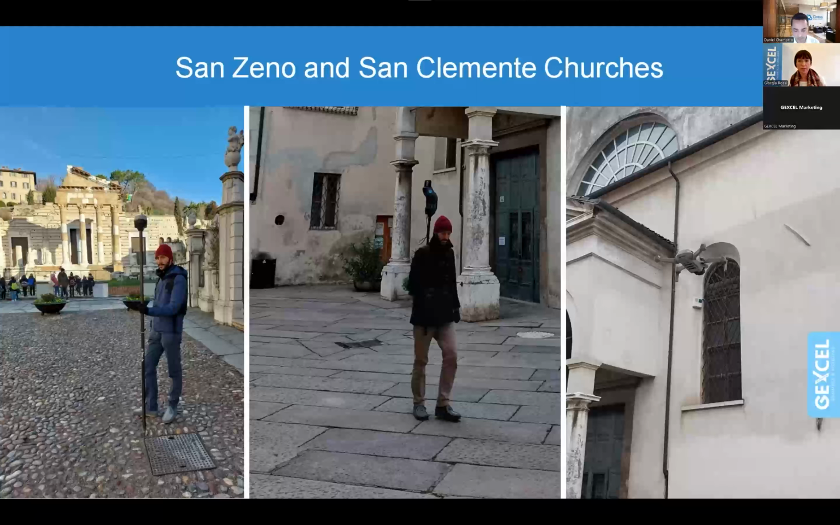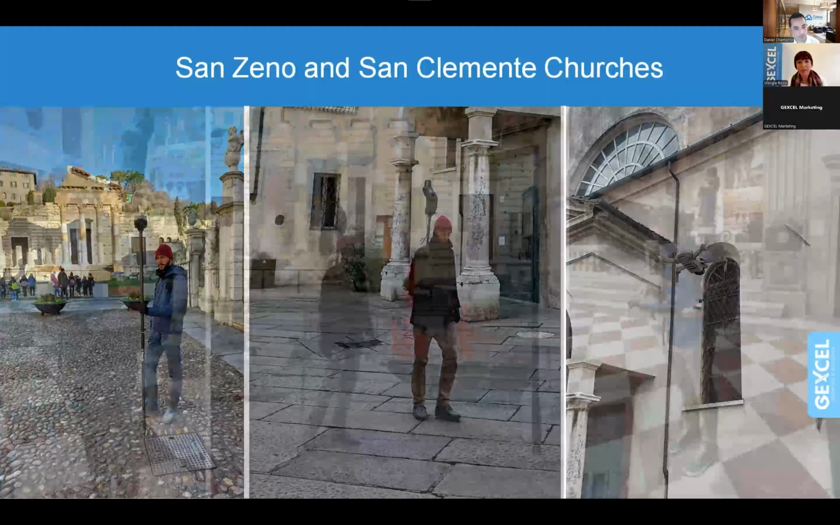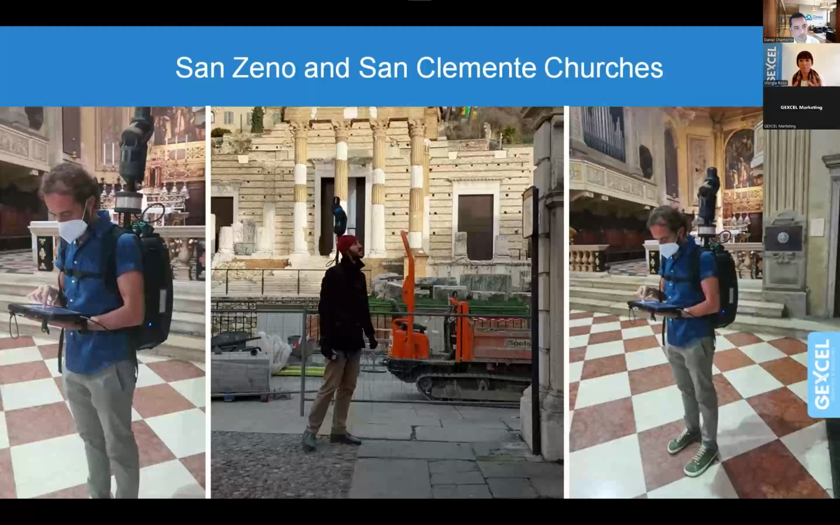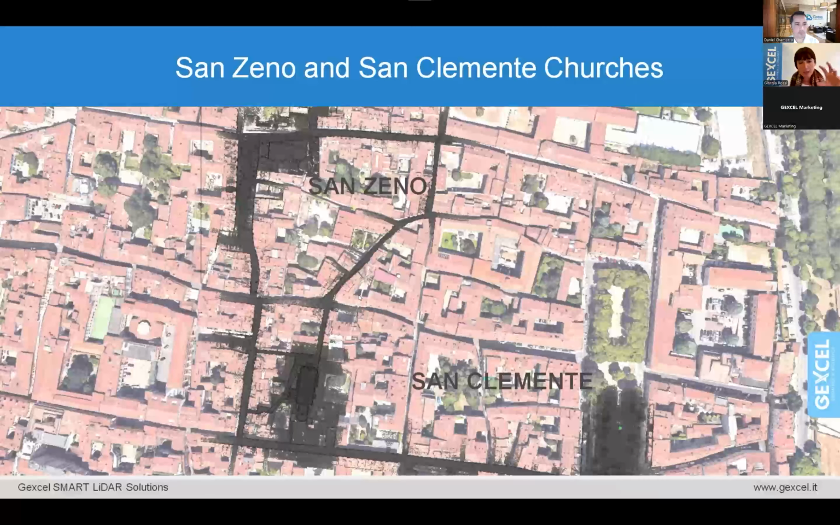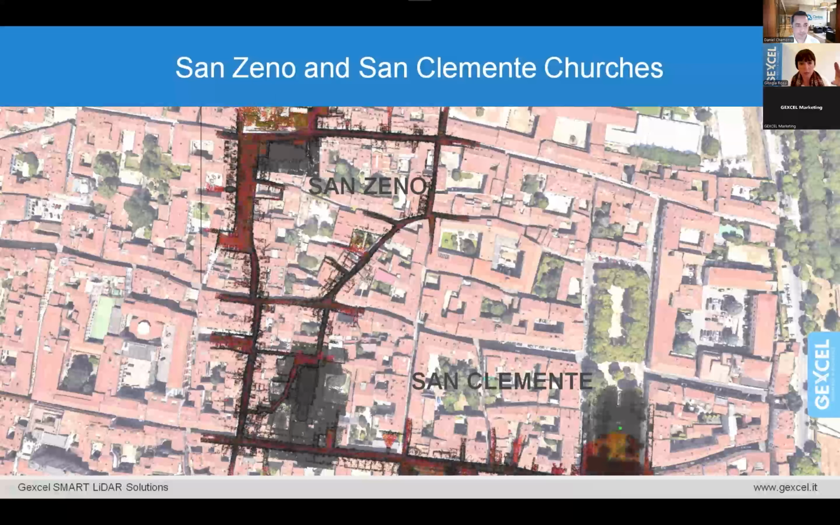The survey in this case was done by Aeron from the terrestrial point of view, moving outdoor and indoor. And then, in order to fill the gap of the upper part, the acquisition was done by a UAV. Here we can see some pictures of Aeron working indoor and outdoor. And this is the area that has been scanned. The survey starts from San Clemente Church and then moves around the surrounding area up to San Zeno.